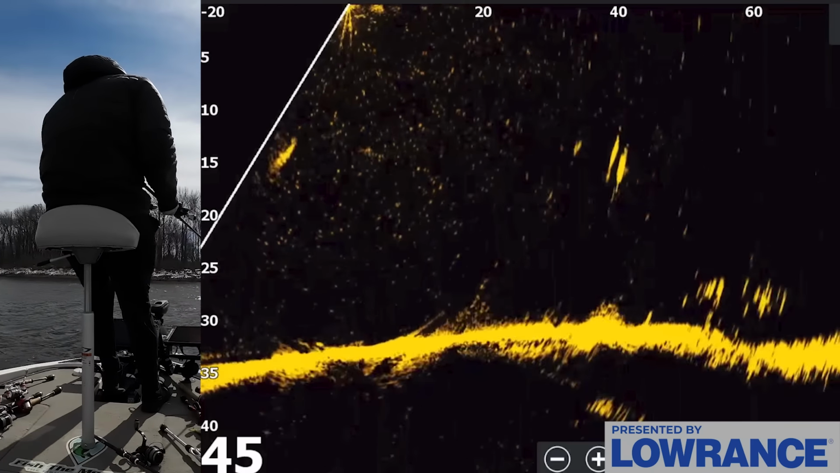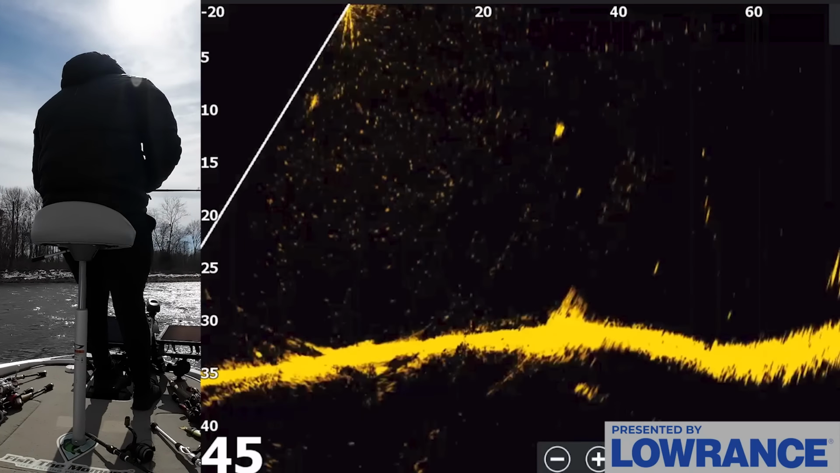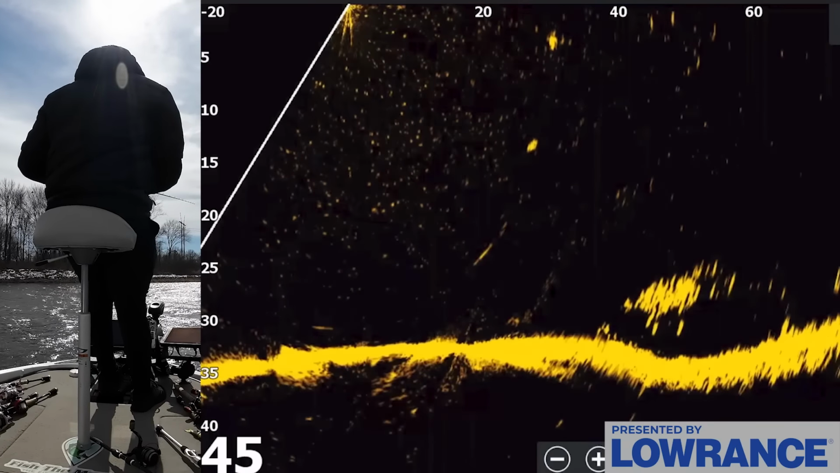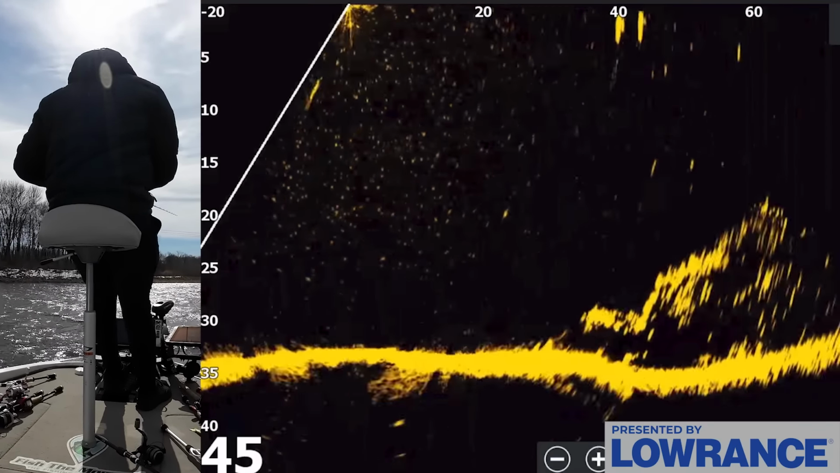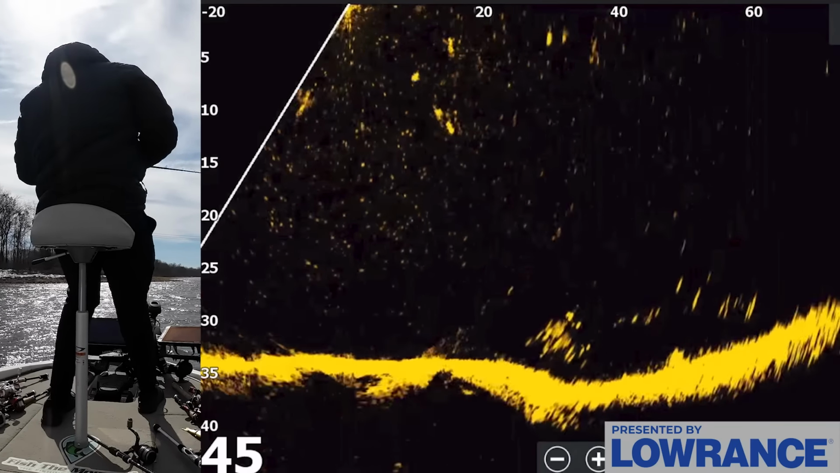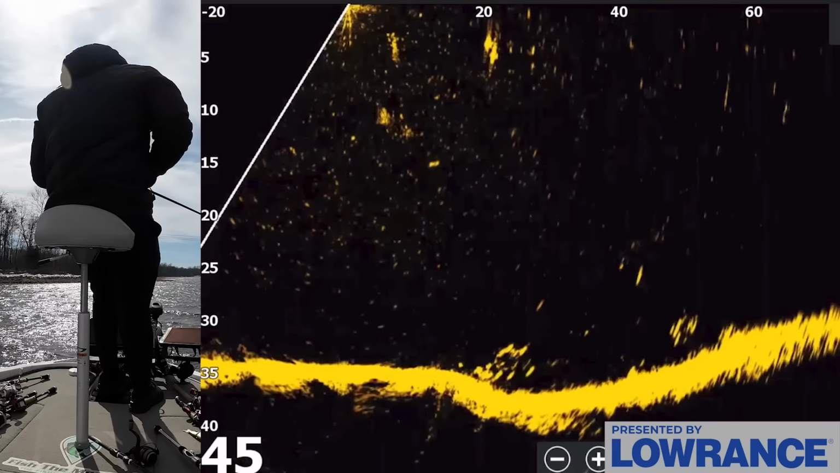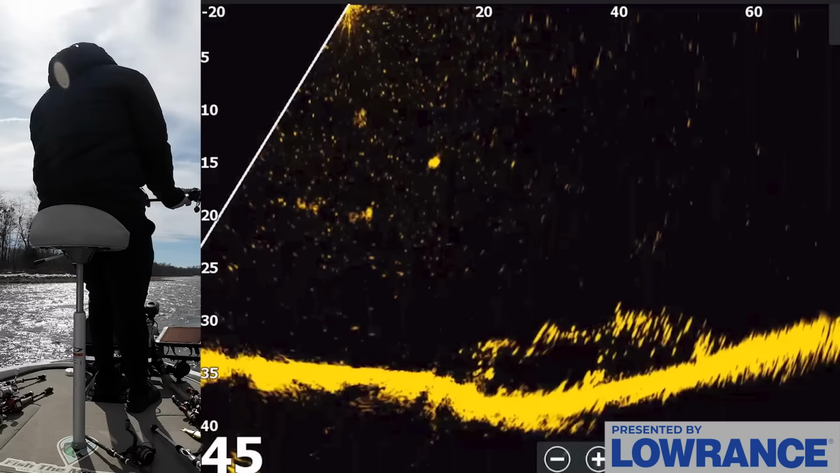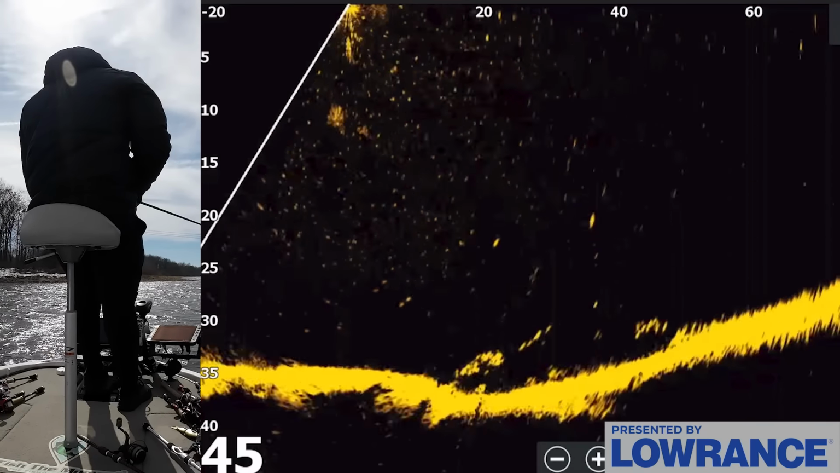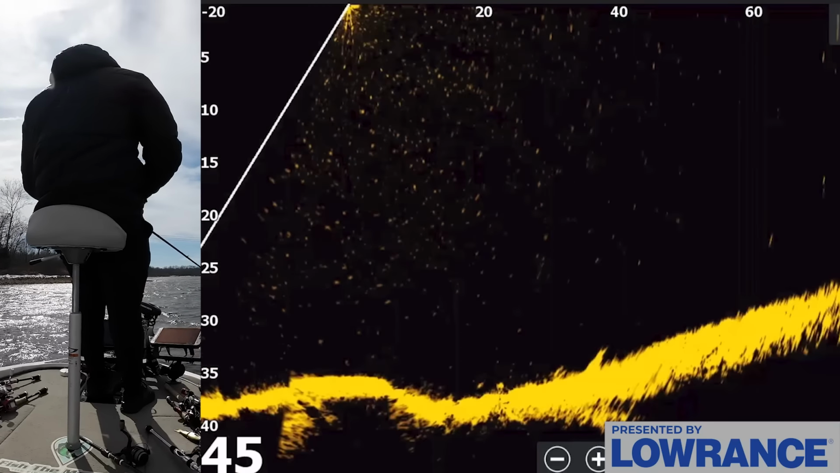So it's definitely a bass. He's swimming right there. Oh, come on! He smacked it! Dang it, the spoon is the deal, guys. He smacked it. He just missed it because he probably smacked the head of it. Oh, he came up and smoked that thing. I didn't get him. Dang it.